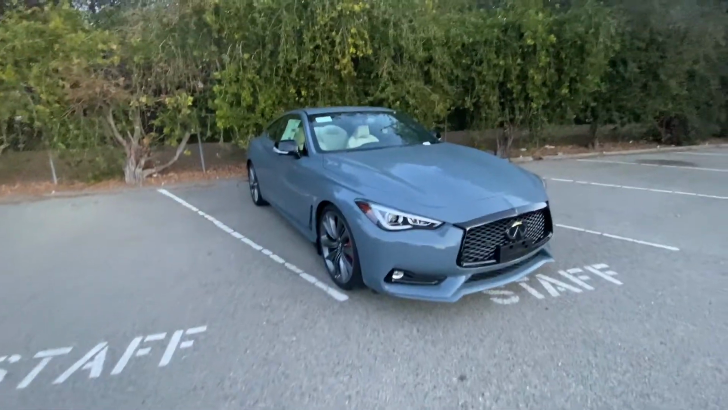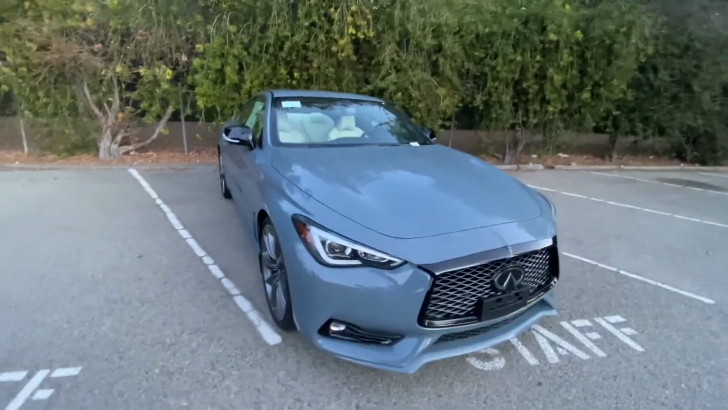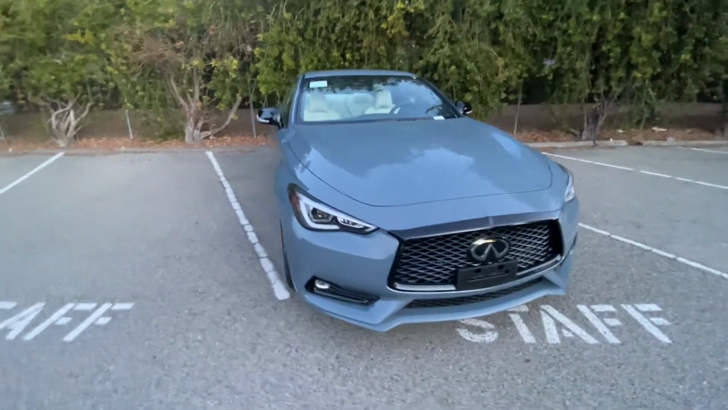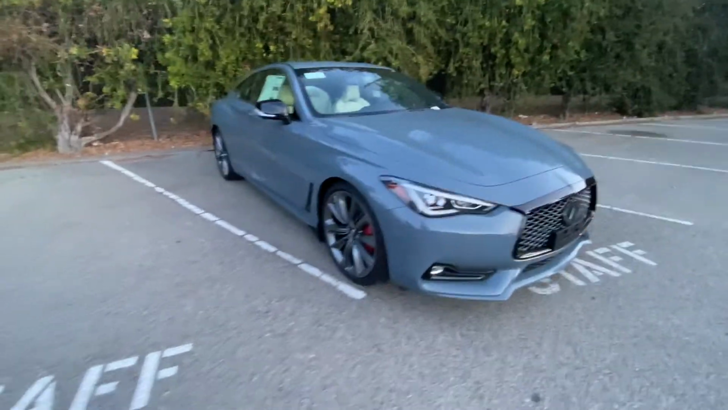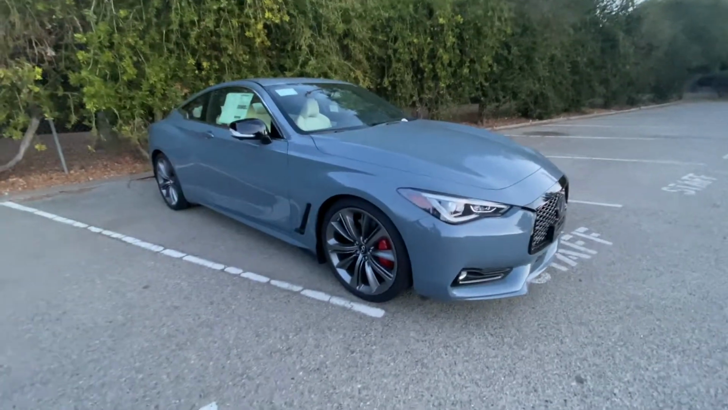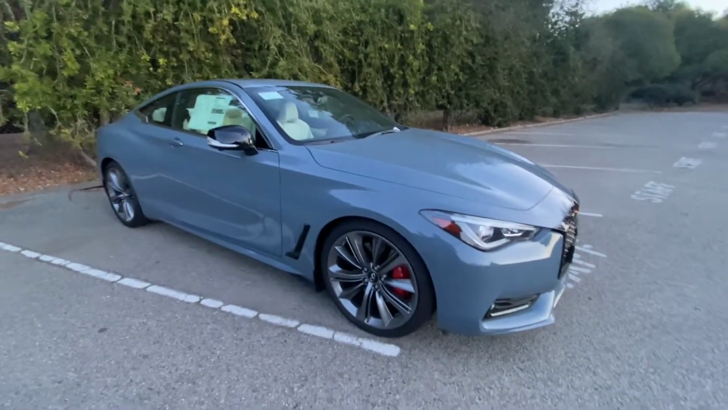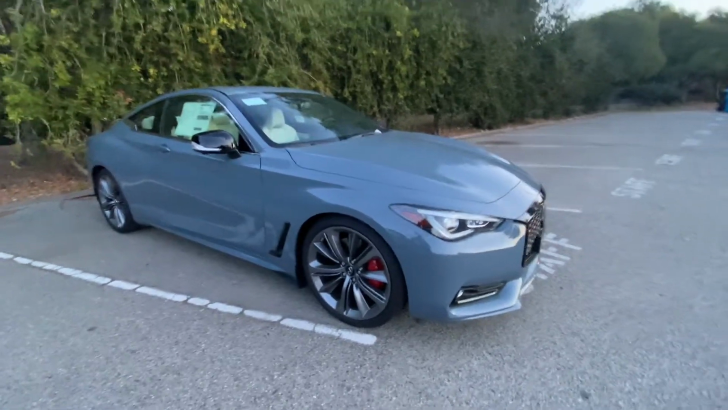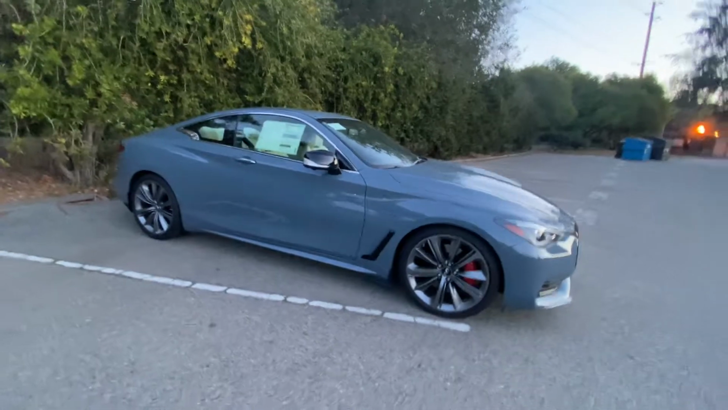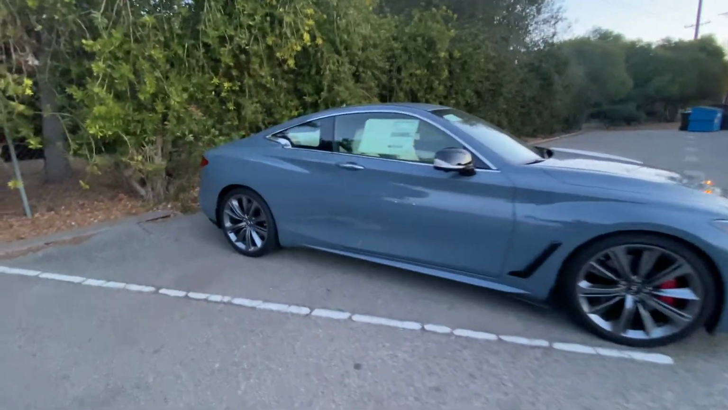Alright, today I got a pretty exciting video. This one is actually going to be on the 2021 Infiniti Q60 Red Sport. I got this beautiful model here, 2021 Q60 Red Sport. It's in a Slate Grey color, which is kind of new to the Nissan Infiniti lineup. So we're going to make a quick video on the outside of the car, and then we're going to start test driving it, get you a point of view experience for this brand new car.